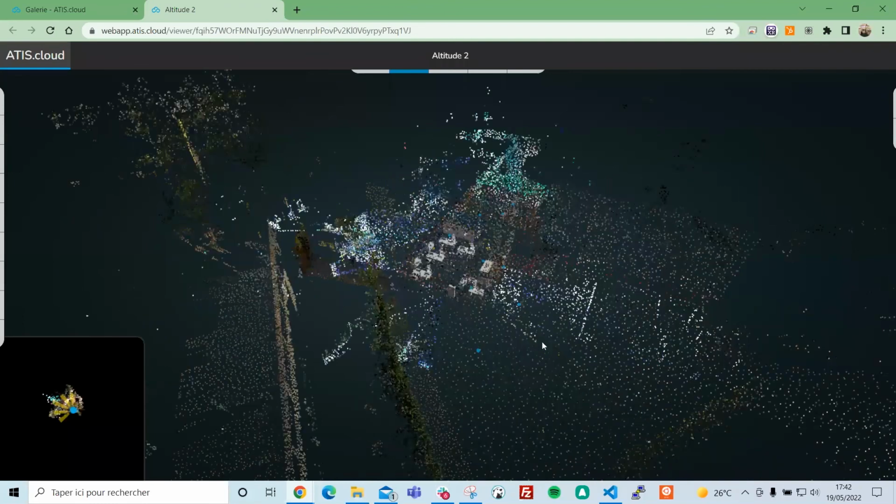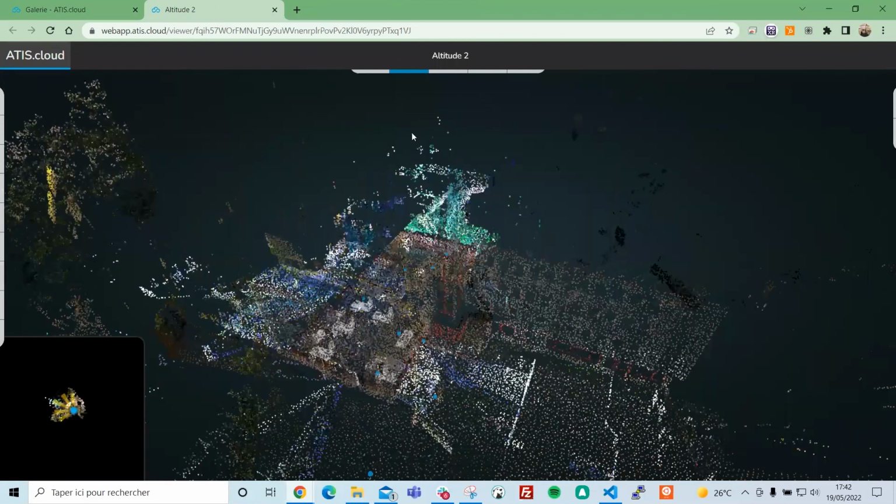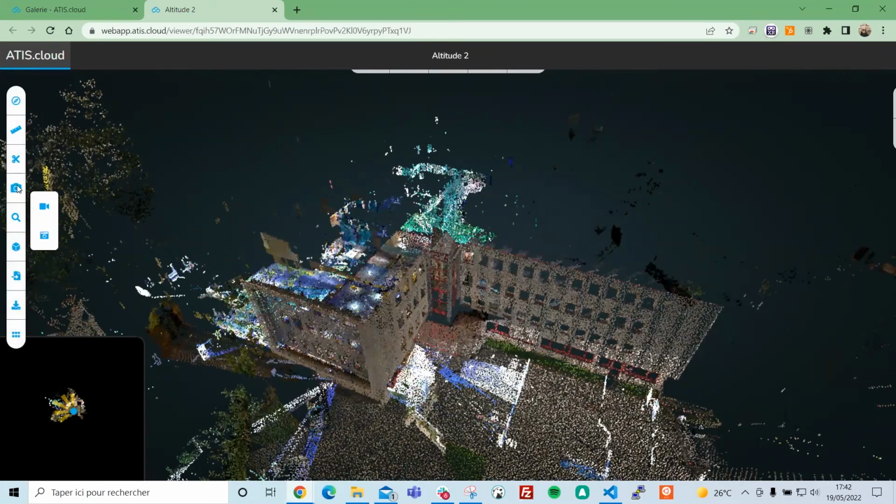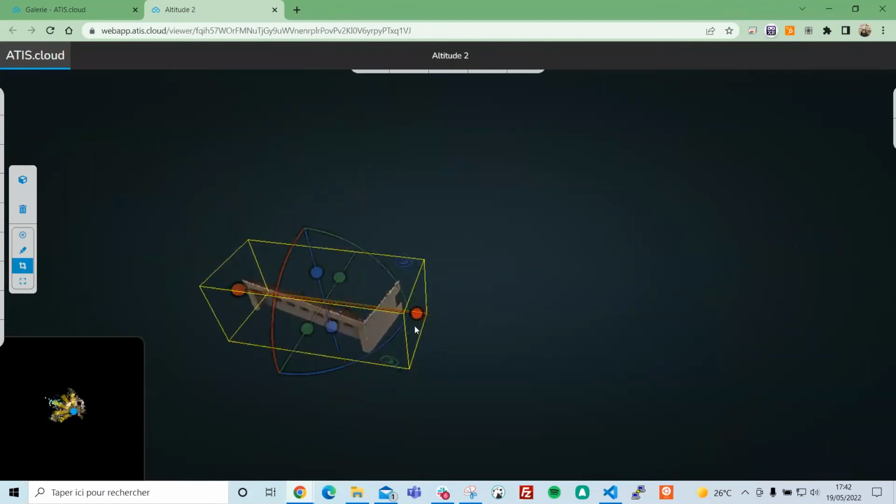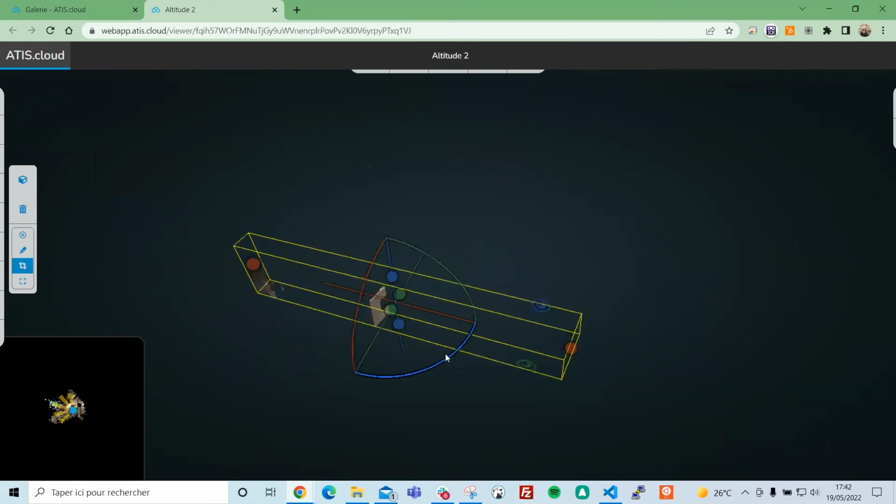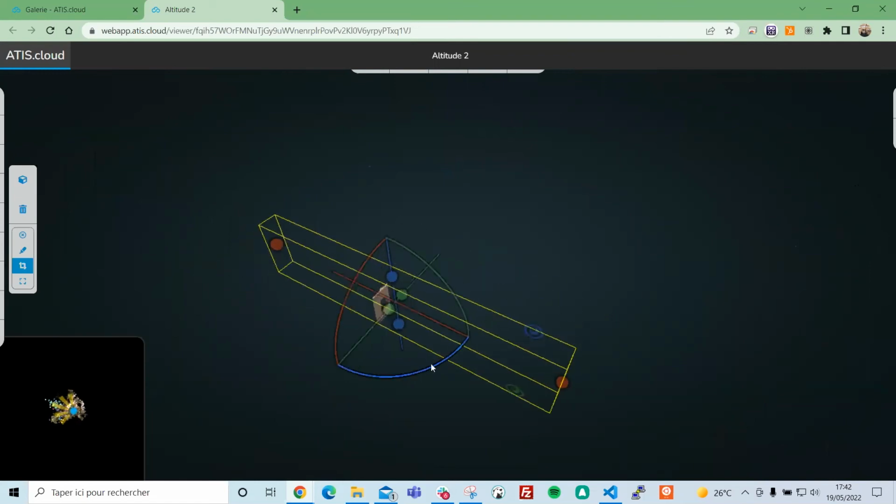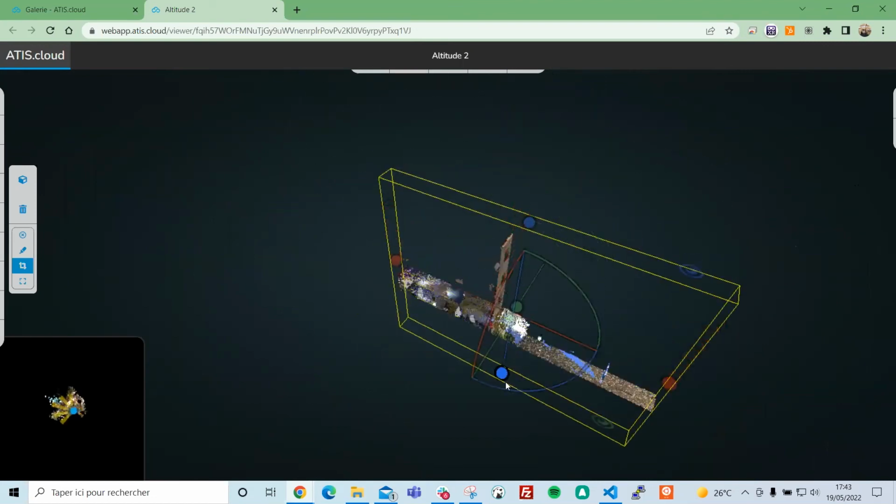So here the project is loading, and now I'm going to hide the bubble views, and I'm going to use a clipping box here. I'm going to place it here. Let's say that this is the part that I want. I'm going to set it almost like the profile height, but first I need to set it correctly.